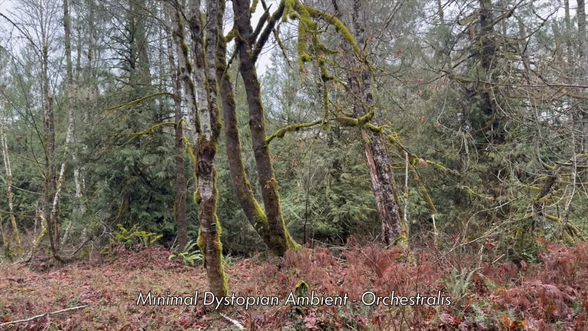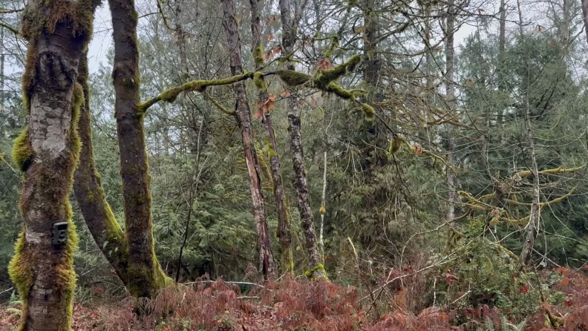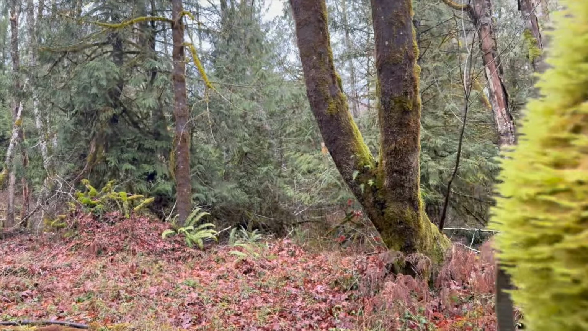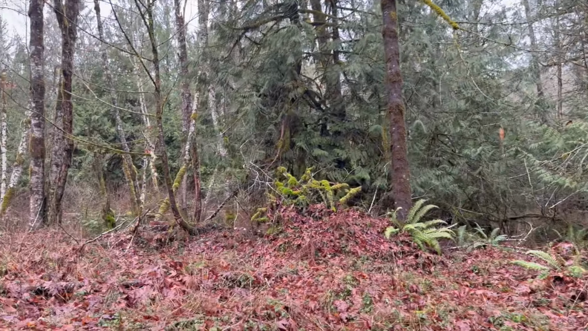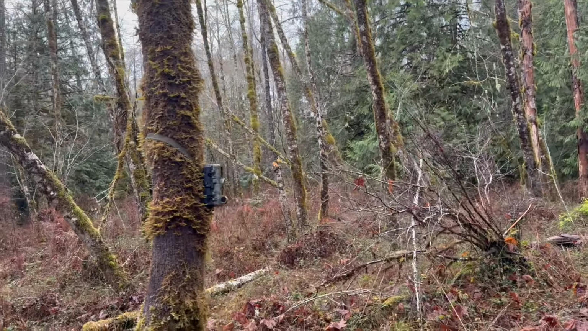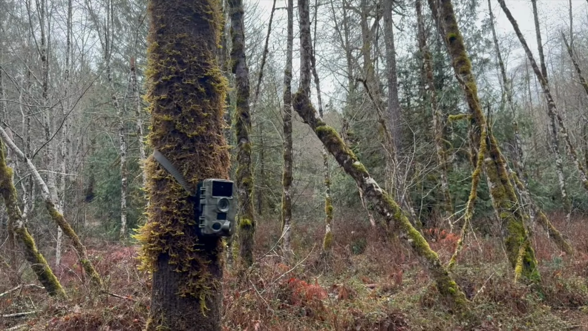So we're moving across the swamp, and I was afraid the water would be all the way up to the trail camera, but no, it's not, it's there. So let's go look for my other one, and let me see. I see the strap, and it's there. Success.